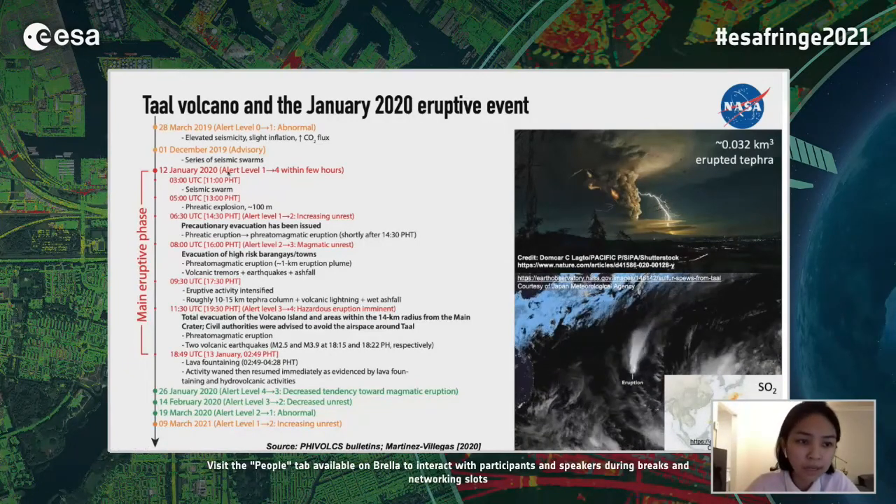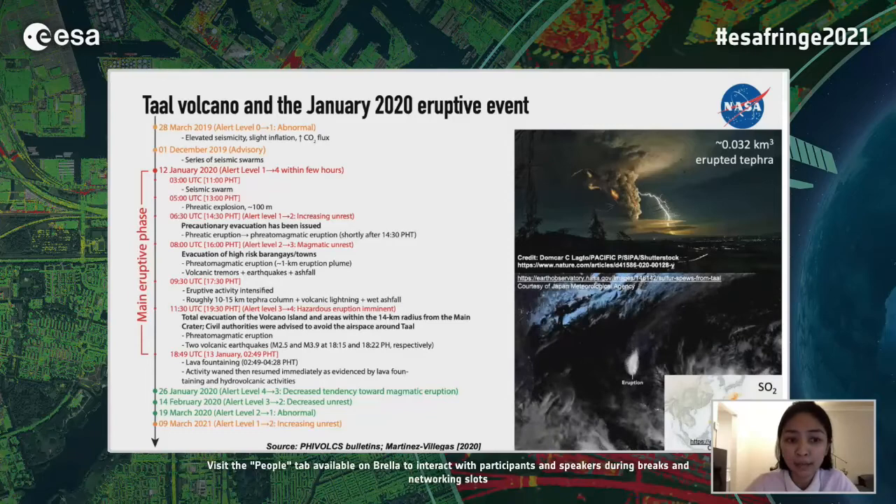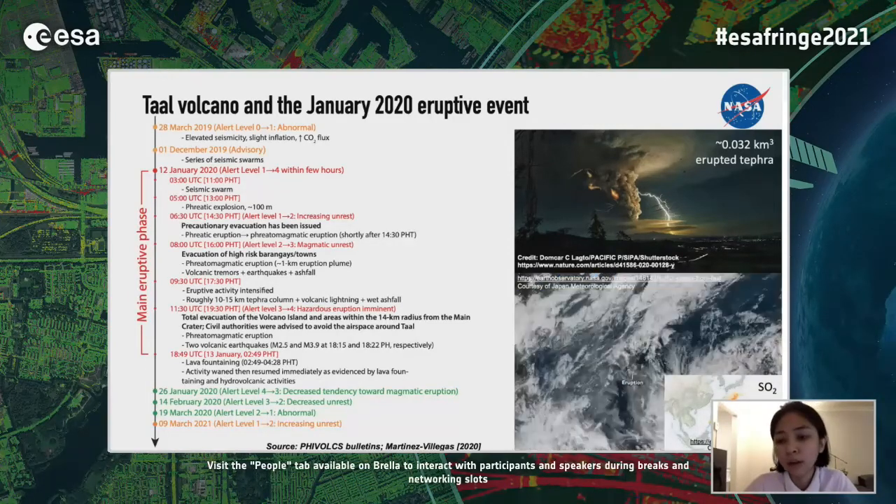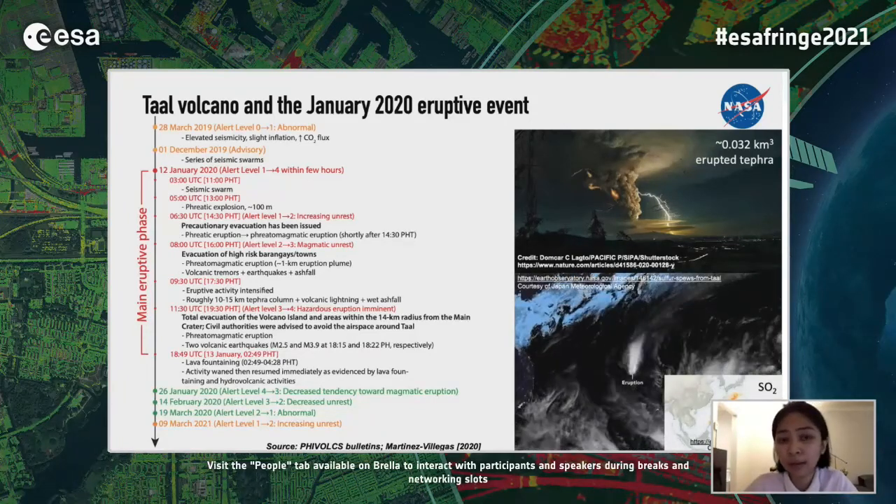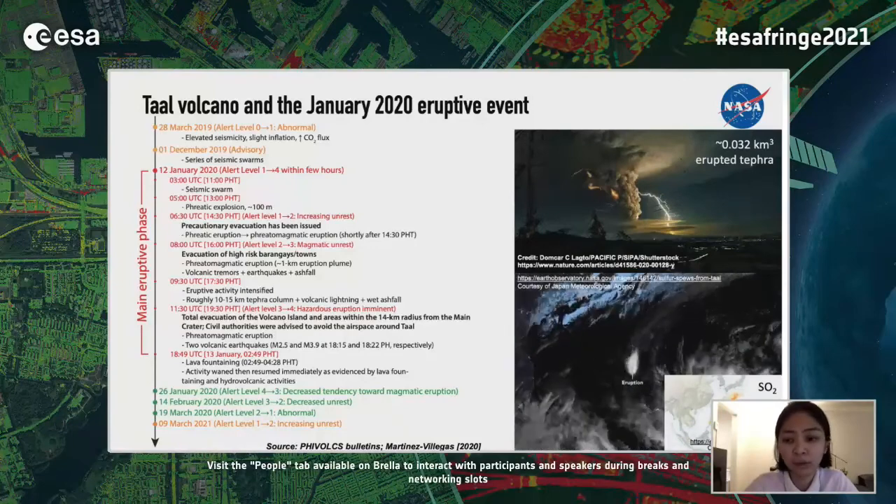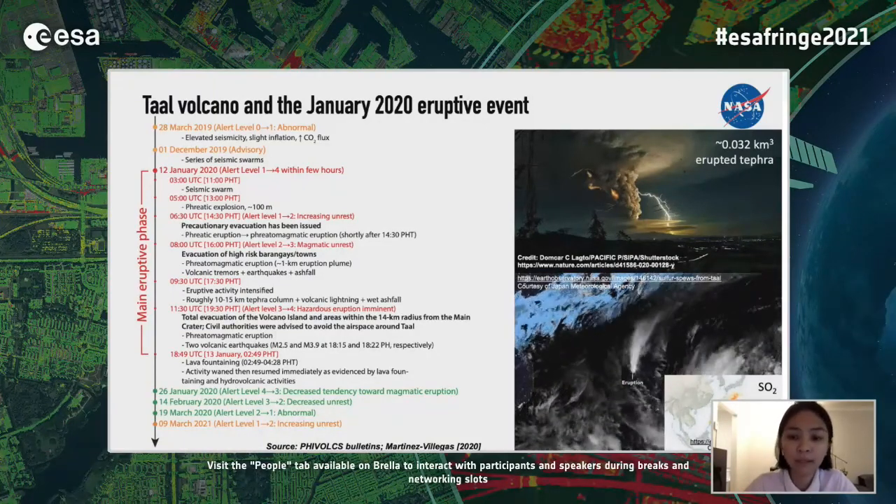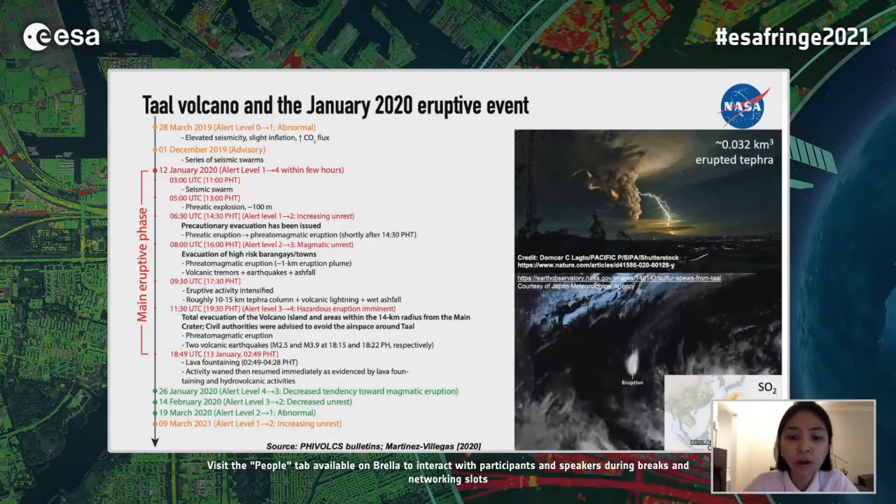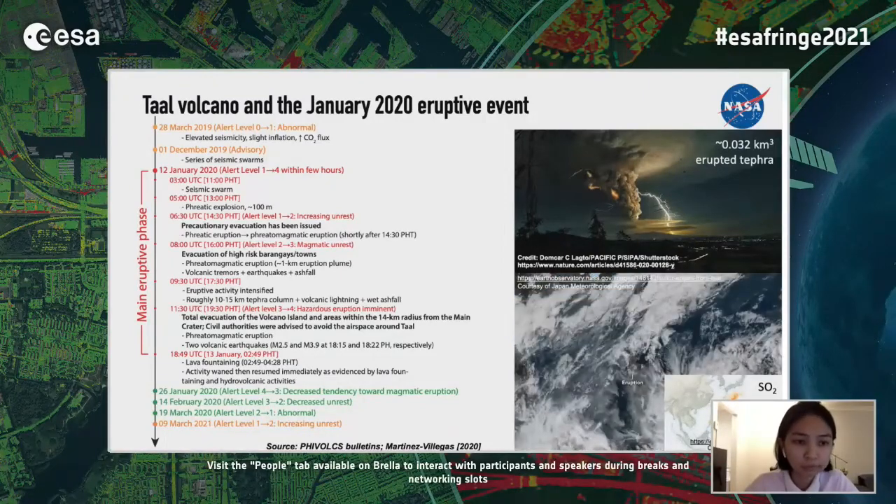After this main eruptive phase on January 12th, Taal's activity began to gradually wane. In fact, by March 19 of 2020, PHIVOLCS downgraded the alert level to 1, indicating a low level of volcanic unrest. Roughly 500,000 people were directly affected by this crisis, with around $69 million worth of damage to infrastructure and agriculture reported.